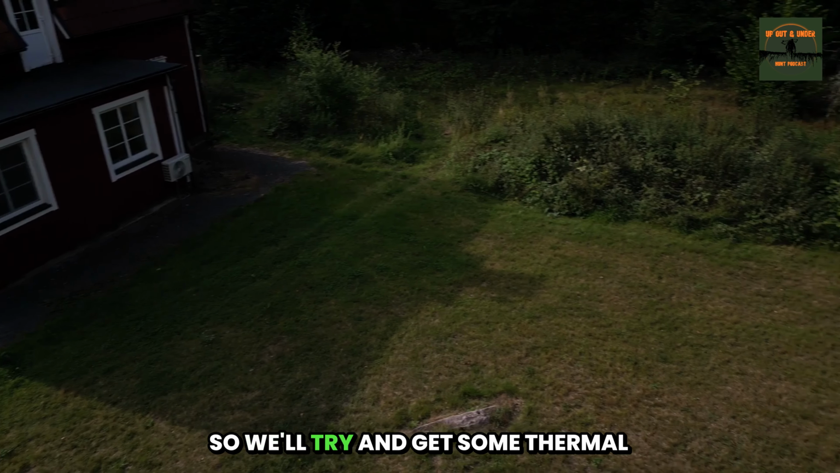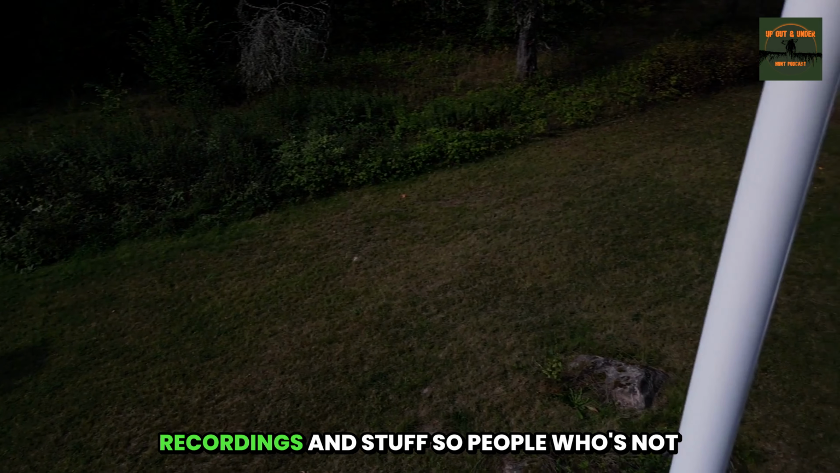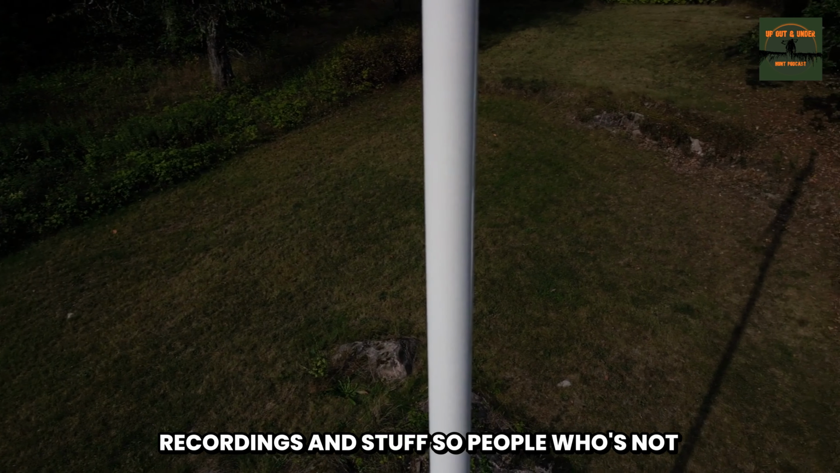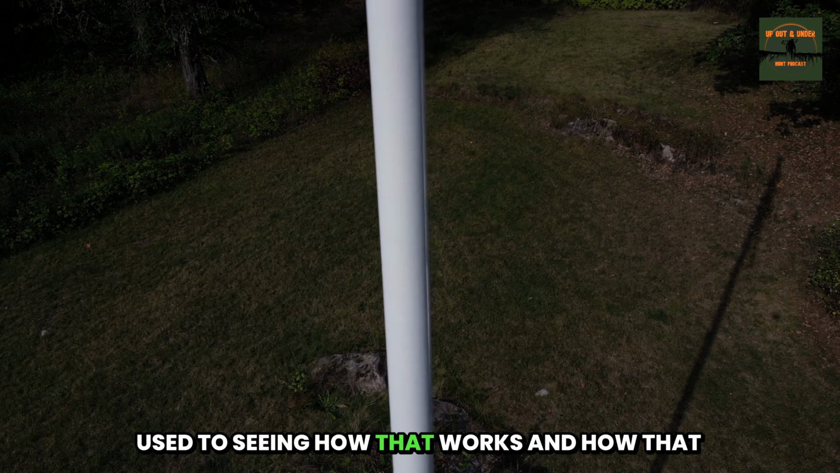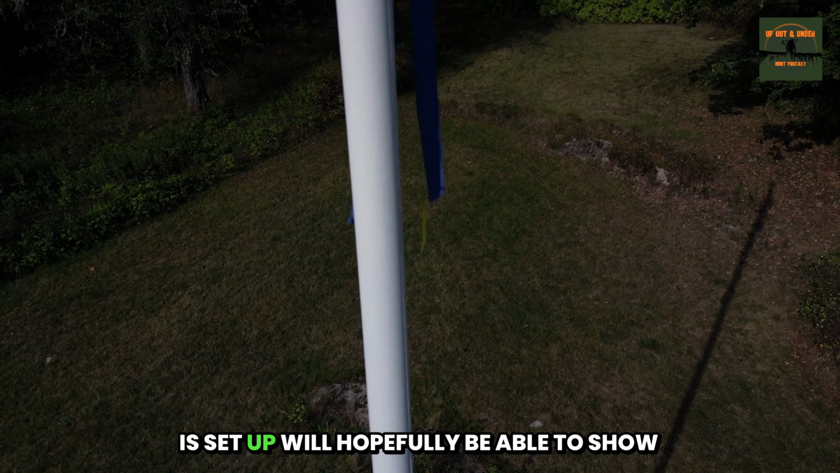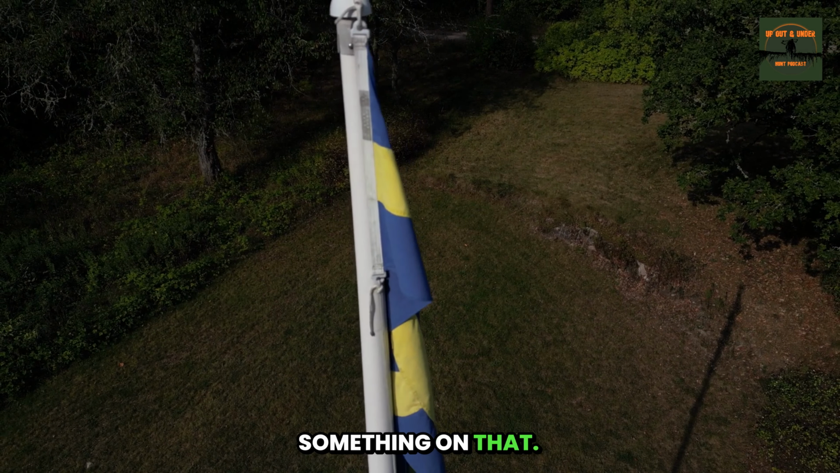So we'll try and get some thermal recordings and stuff, so people who are not used to seeing how that works and how that is set up will hopefully be able to see something on that part.